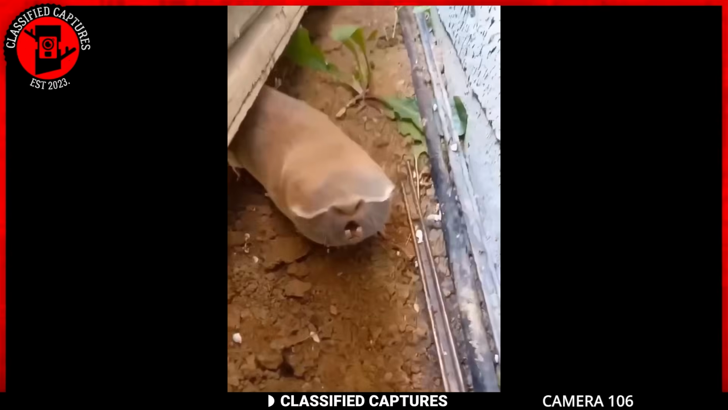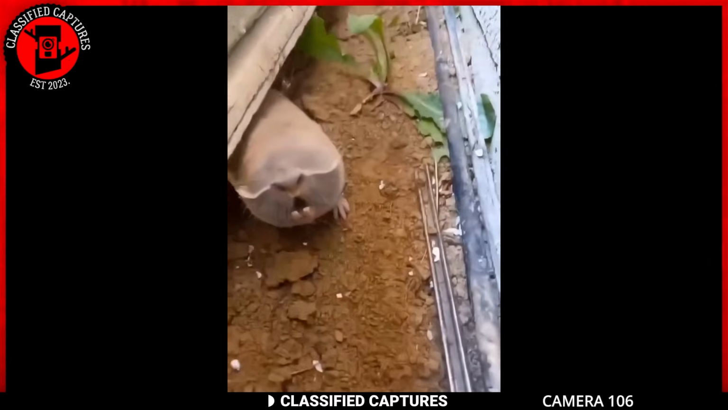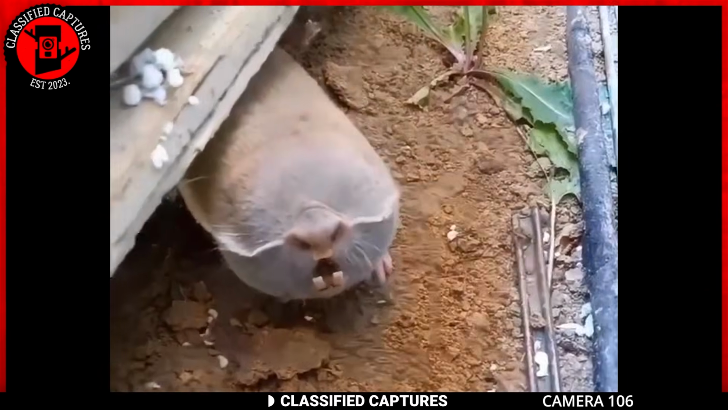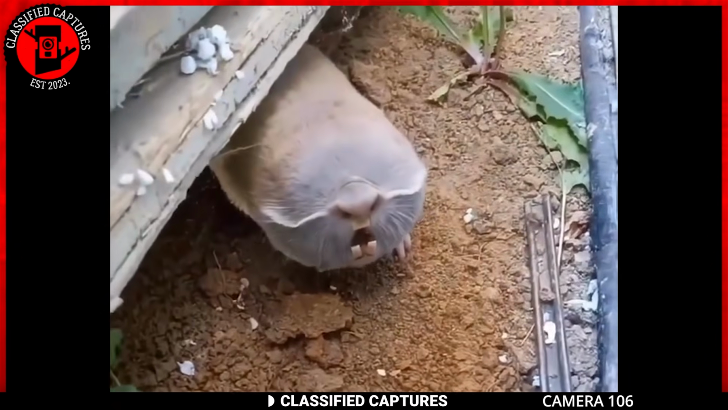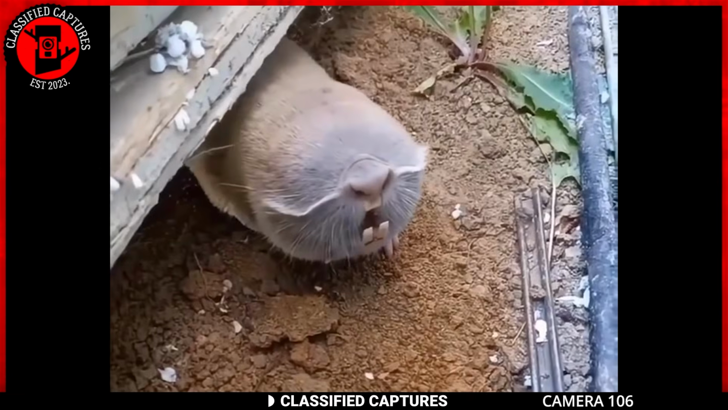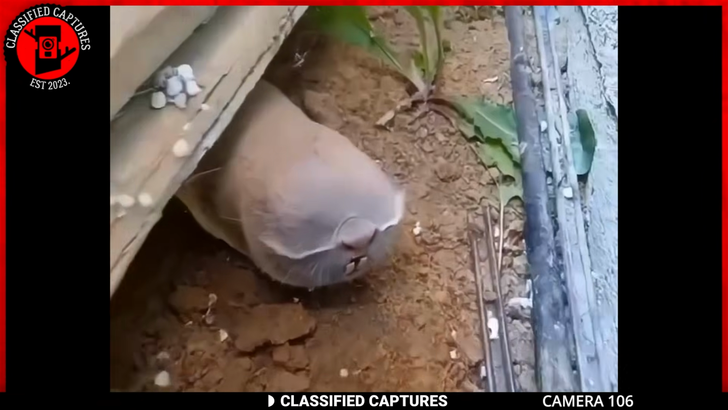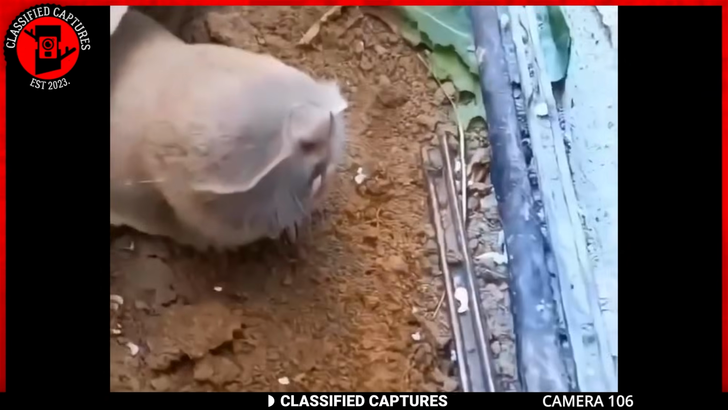A man was tidying up his backyard one afternoon, clearing out a pile of old wood that had been sitting there for ages. As he lifted the last few logs, he stumbled upon something unexpected. Nestled in the dirt was this strange-looking creature. It was unlike anything he'd ever seen before.